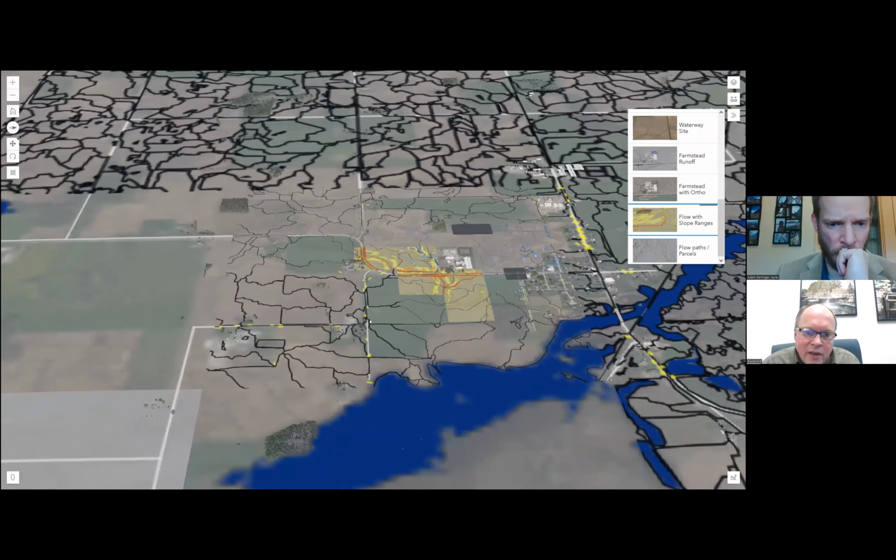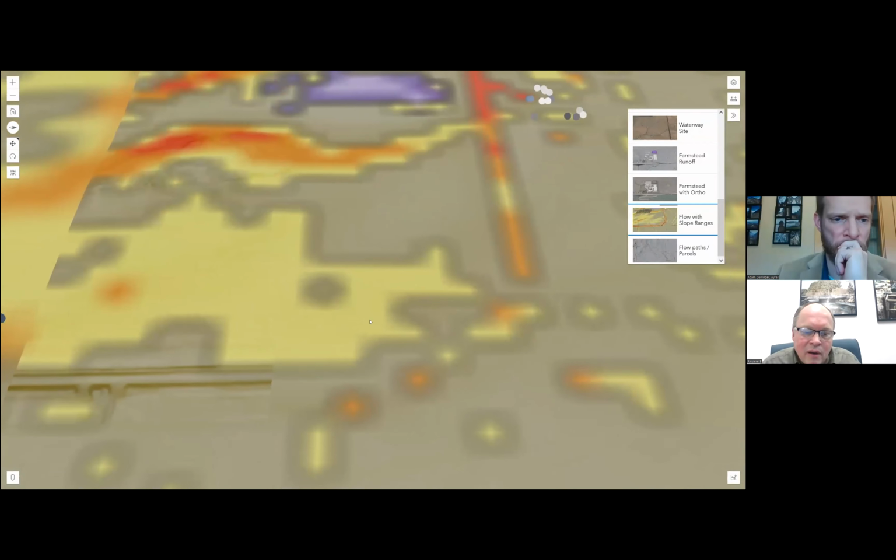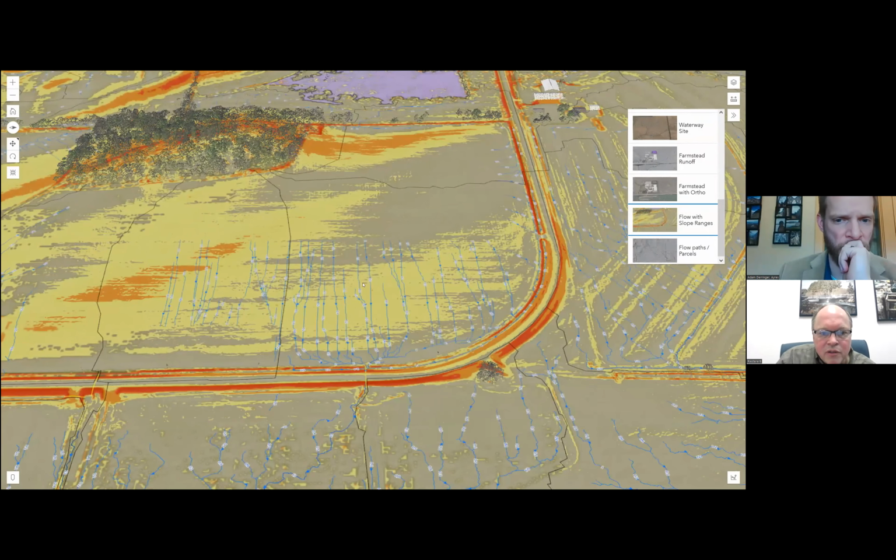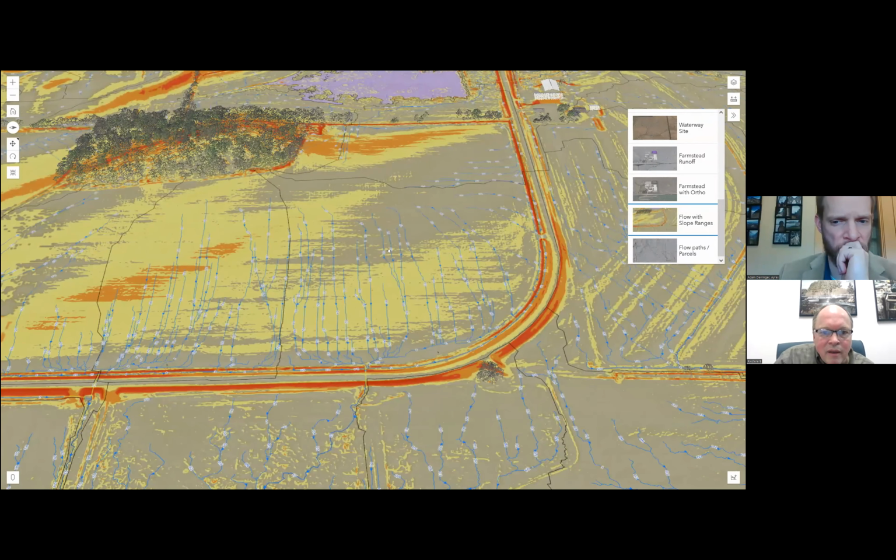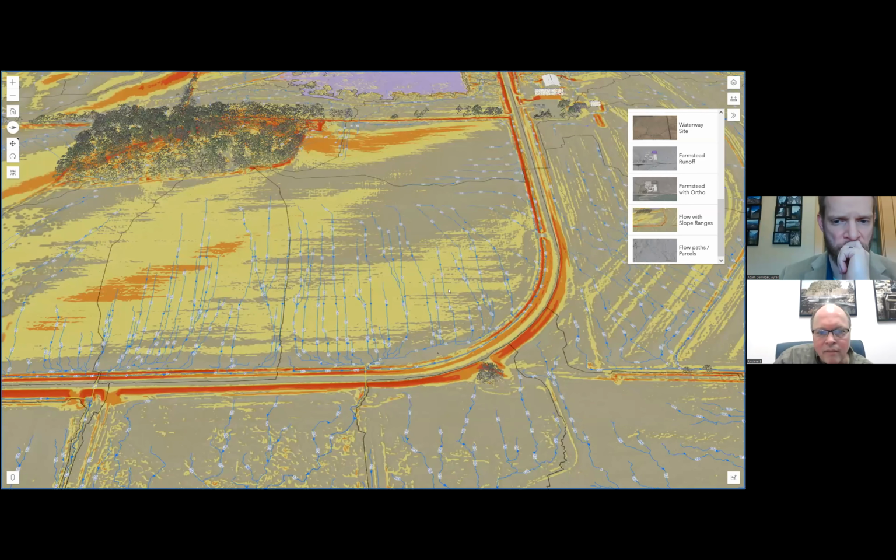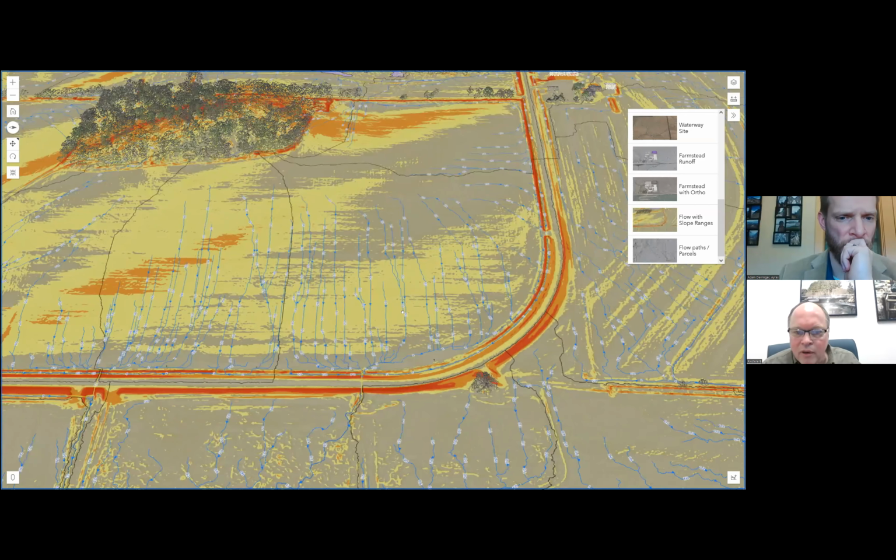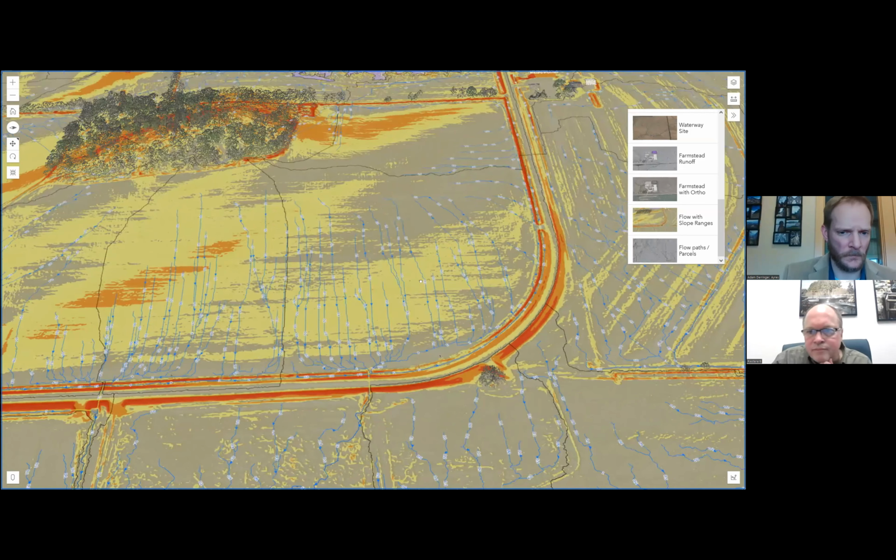Just taking a look at one more site here with the flow accumulation. It's an interesting site with a lot of channels close together. And then on this one, we added the slope ranges. This is one of the other things that we're trying to get out of the LiDAR data, these slope ranges. So here the yellow is 6 to 12%, and then the orange is 12 to 20, and then the red is greater than 20%.